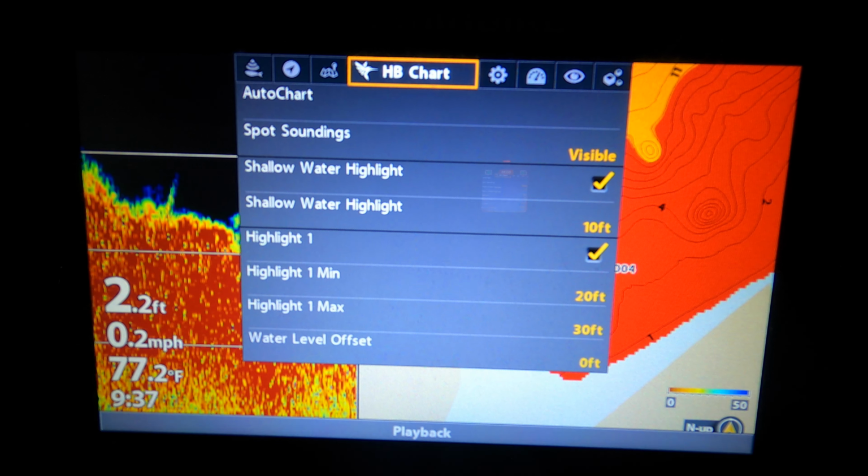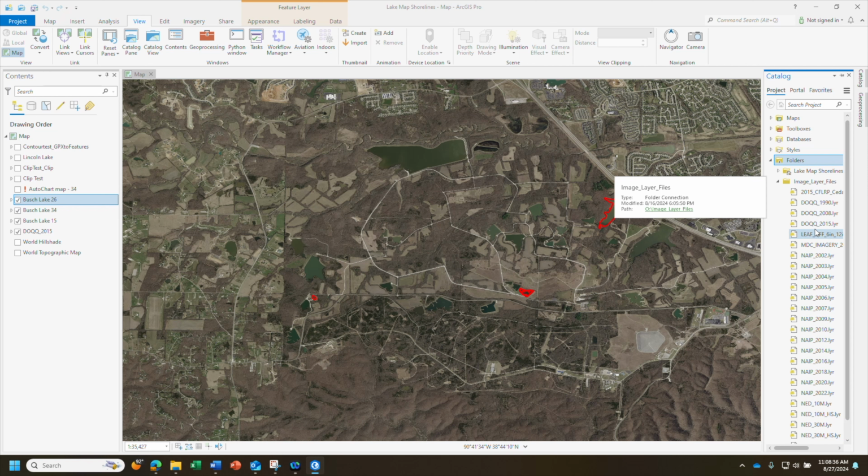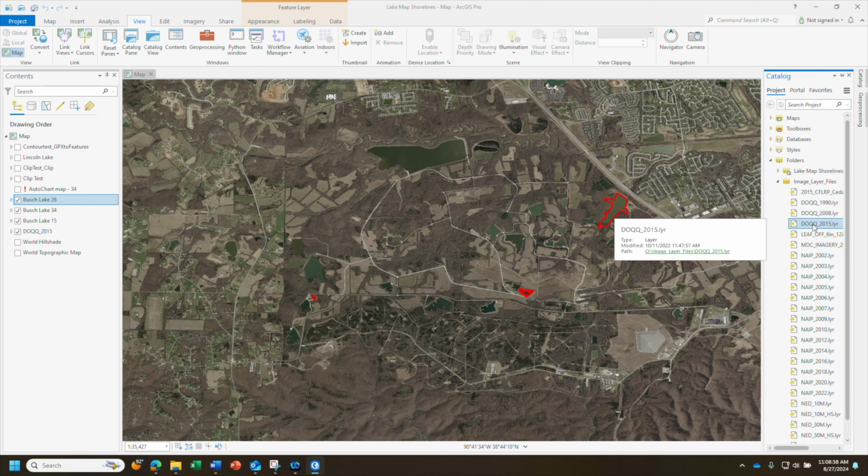You go into GIS data on the O drive since I'm in the St. Louis office. Then go into image layer file, click OK. Go under catalog here. You will see that now there's image layer files. Click the drop down, and then the map you want to use is DOQQ 2015. Just click that and drag it over.